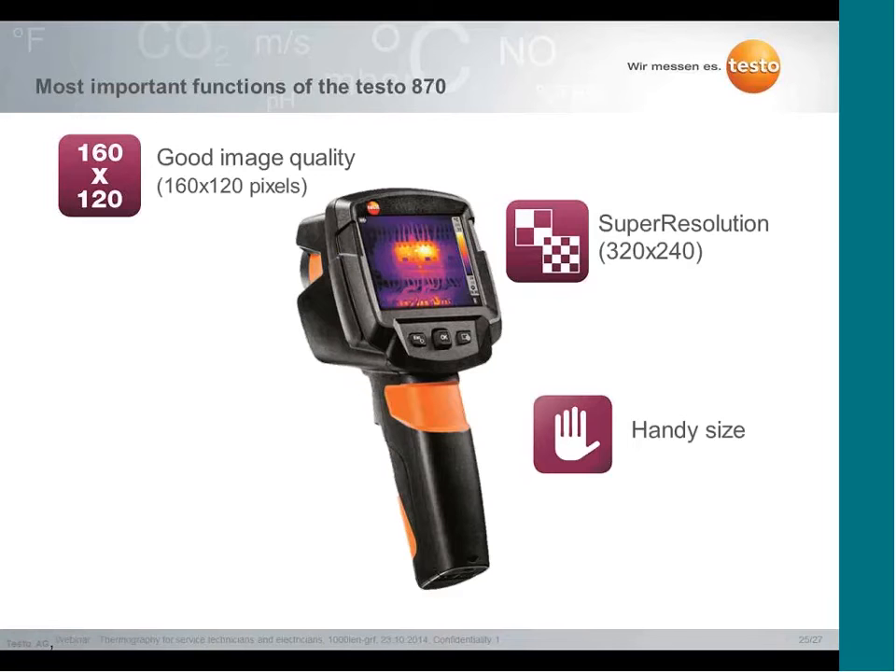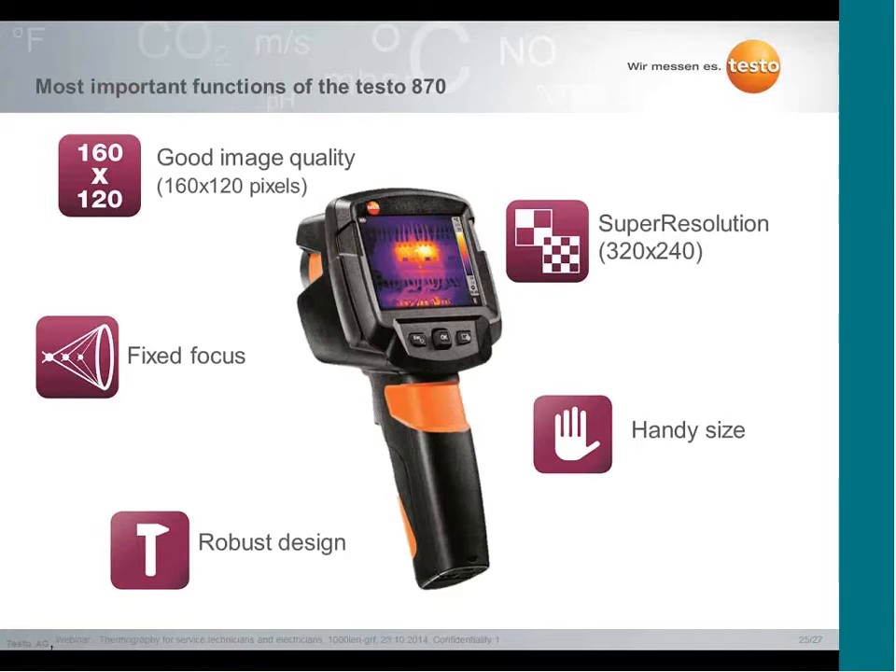It has a very handy and small size. It has a very robust design. For example, the lens is built into the housing, and it has a so-called fixed focus. So all you have to do is switch it on, point it at your measuring site, and pull the trigger to save an IR image. That's all you have to do.